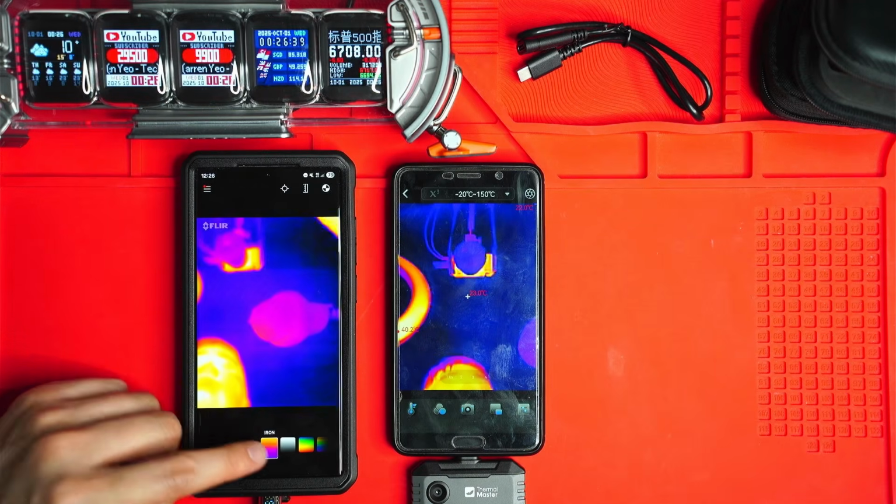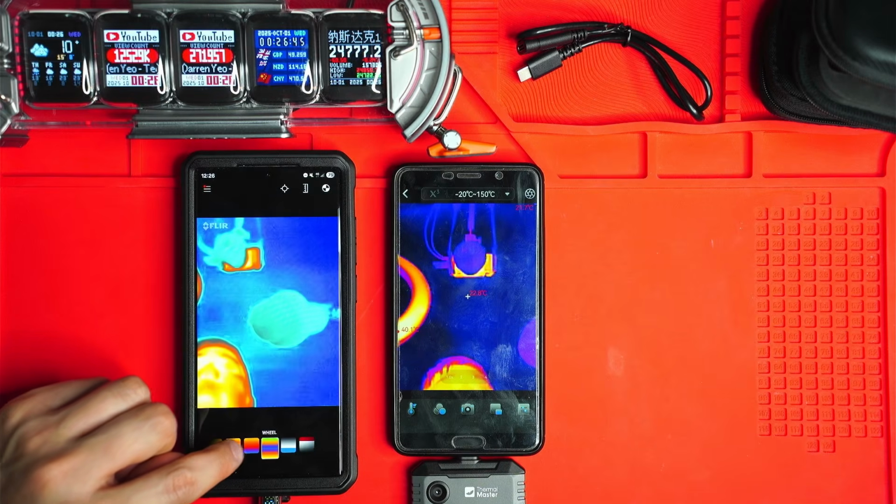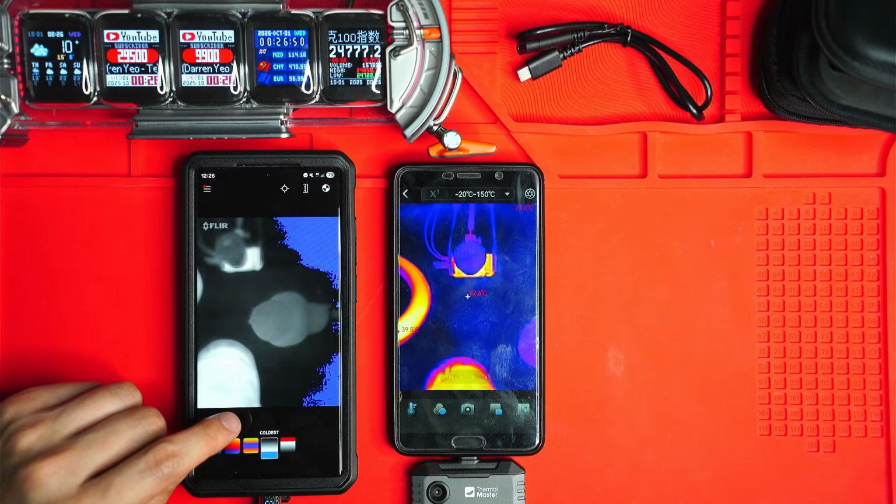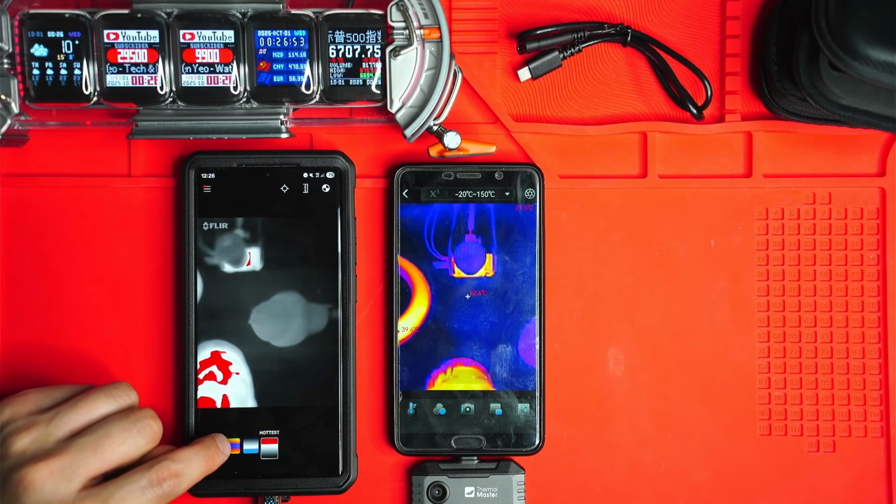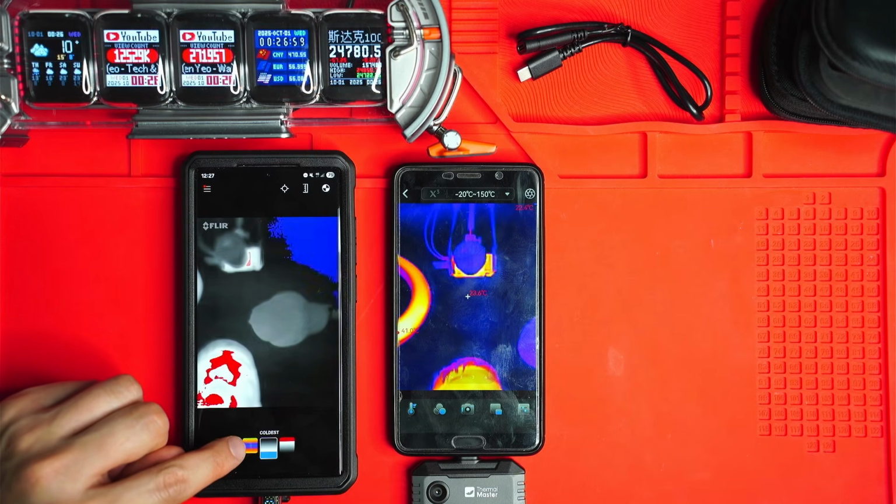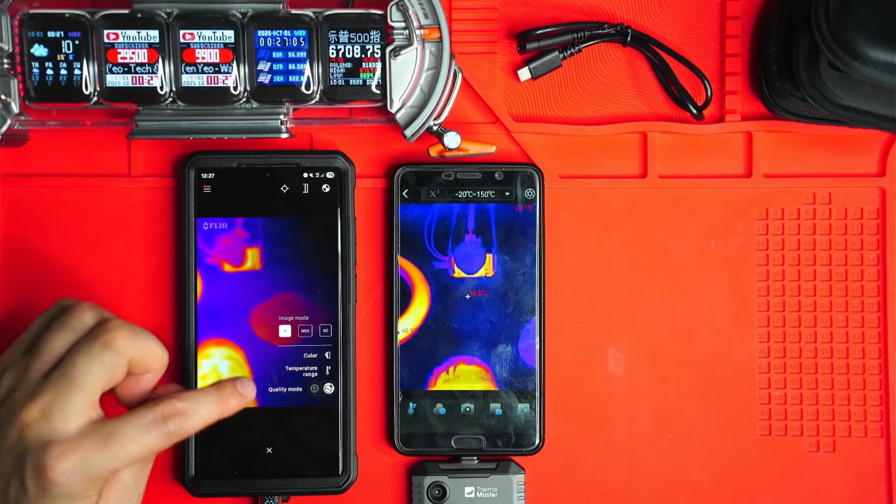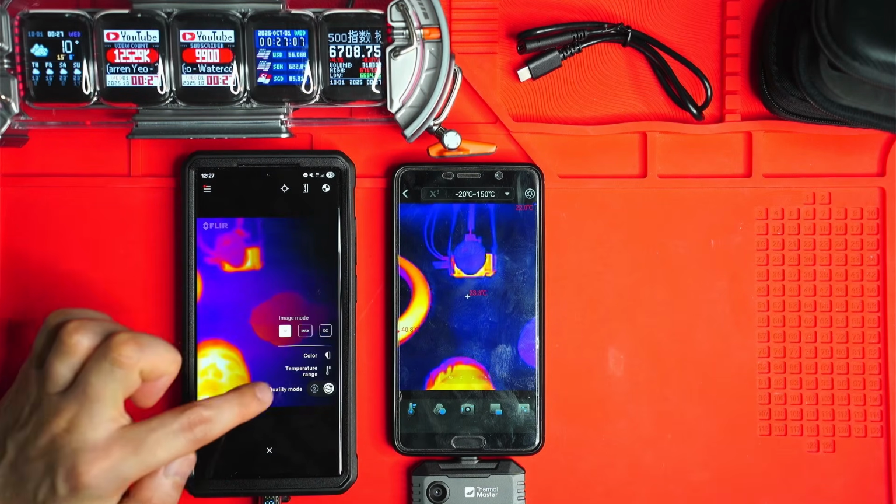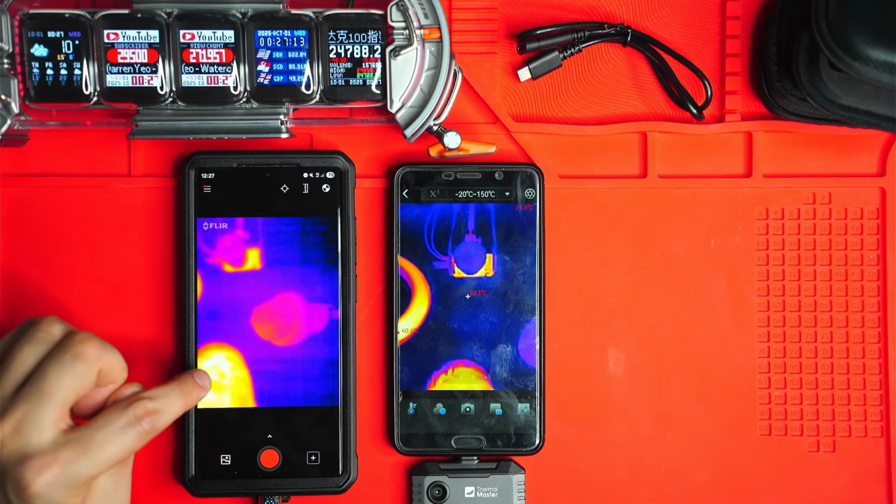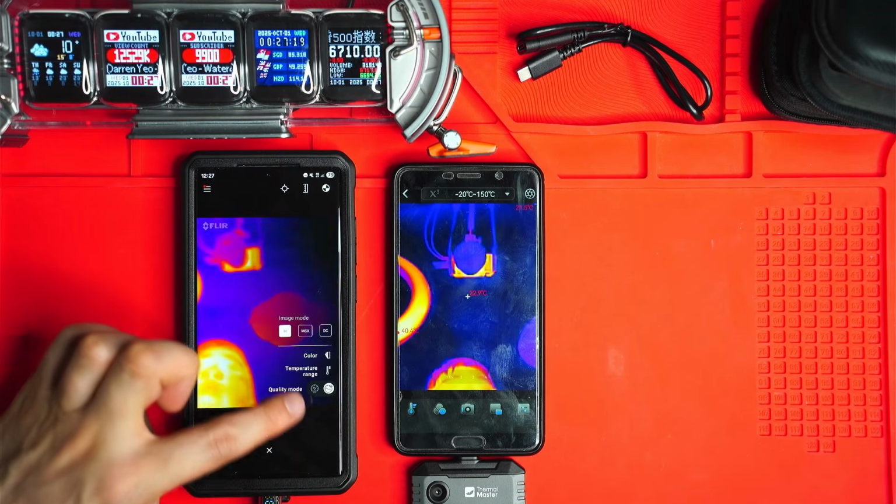And you can change the color as well. So at the moment it's on iron red, you've got gray, rainbow, contrast, arctic, lava, wheel, coldest. So I guess it picks up the coldest parts in the scene, and you've got the hottest parts of the scene. It's like an iron red, and the opposite of whatever an iron red would be, which is pretty cool. I tend to leave it on the iron mode. And there's also a quality mode here as well. I just leave it on the highest quality, but you can put on some kind of economy mode here, and it just creates all these weird artifacts in there. So I tend to just leave it on the higher quality mode.